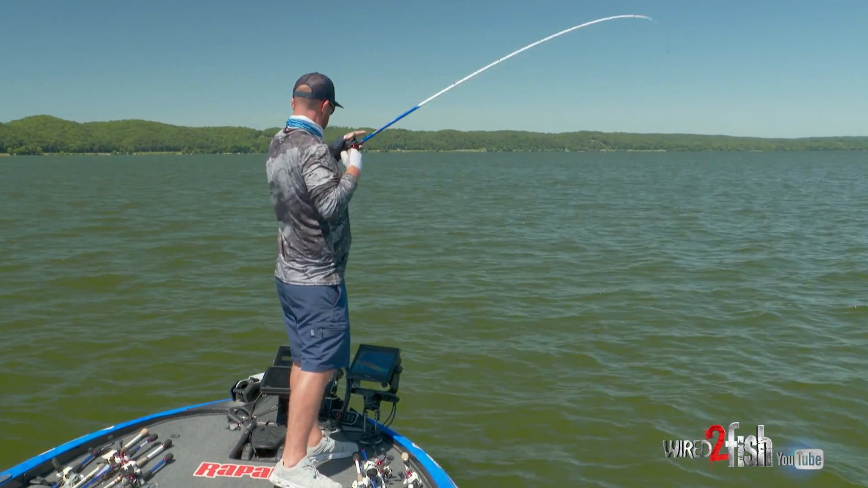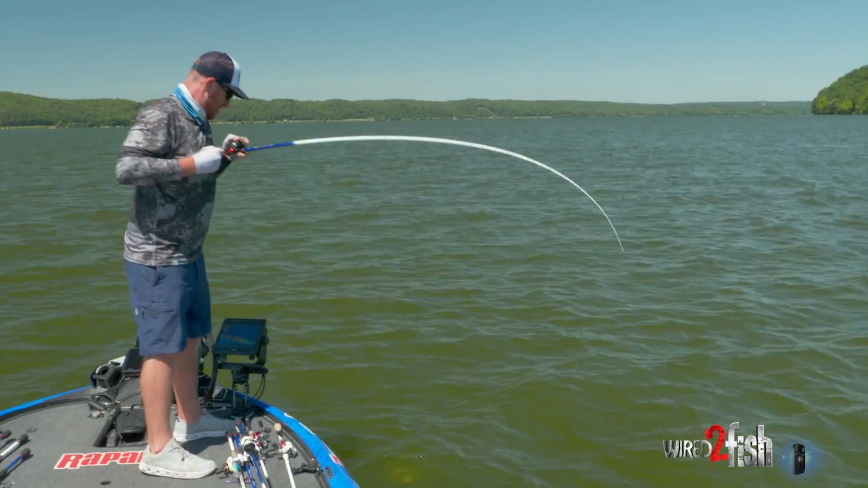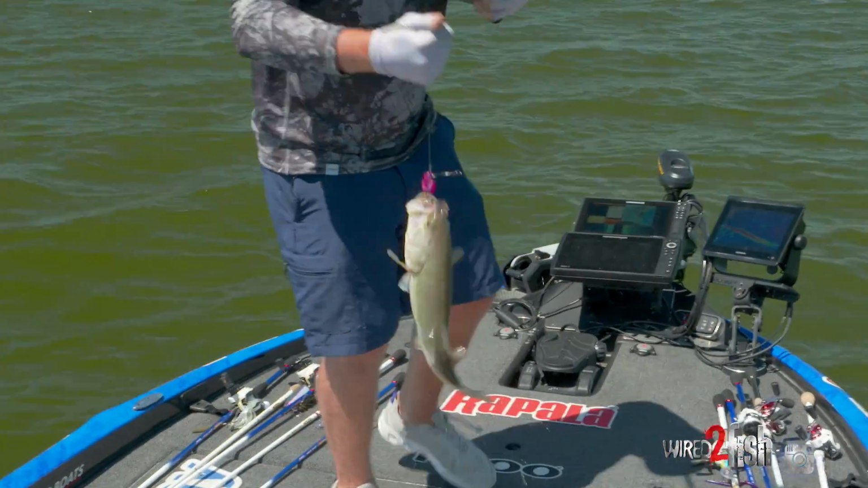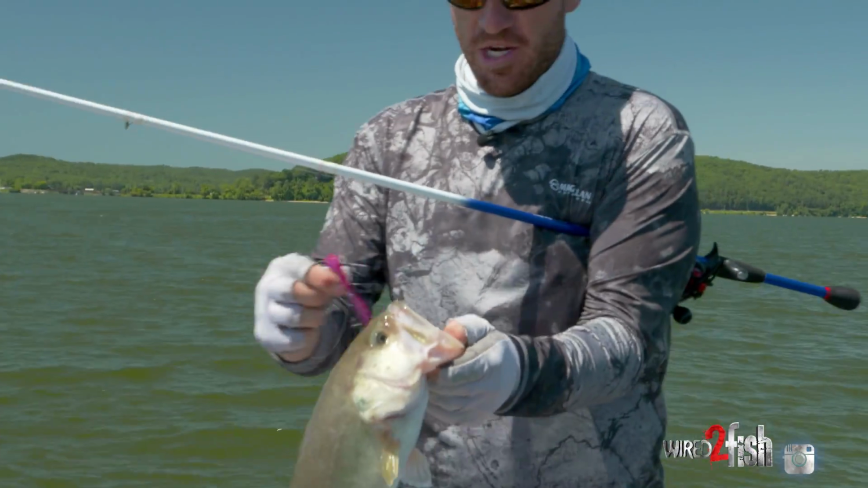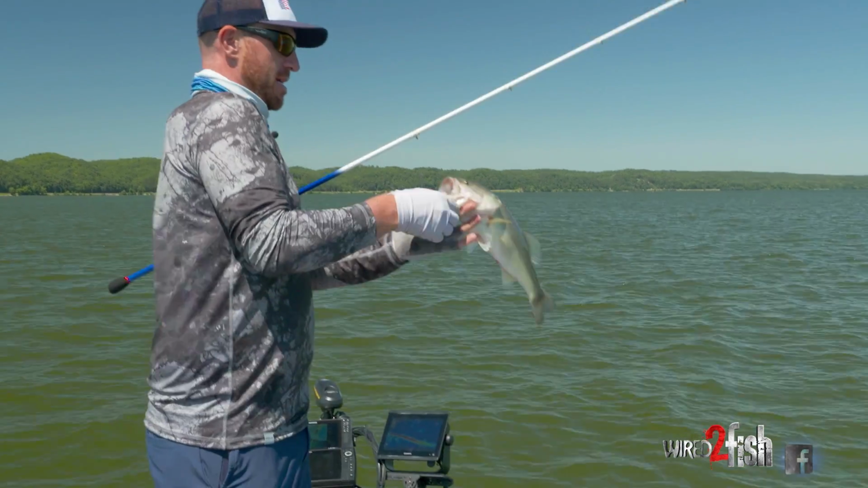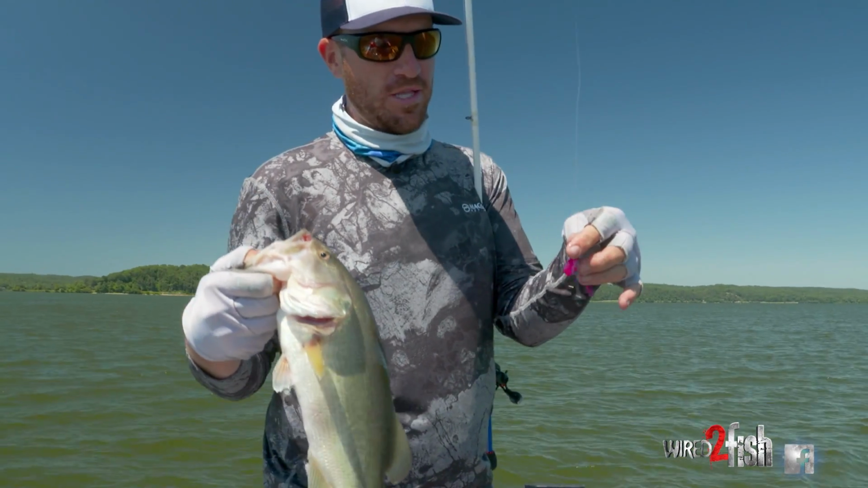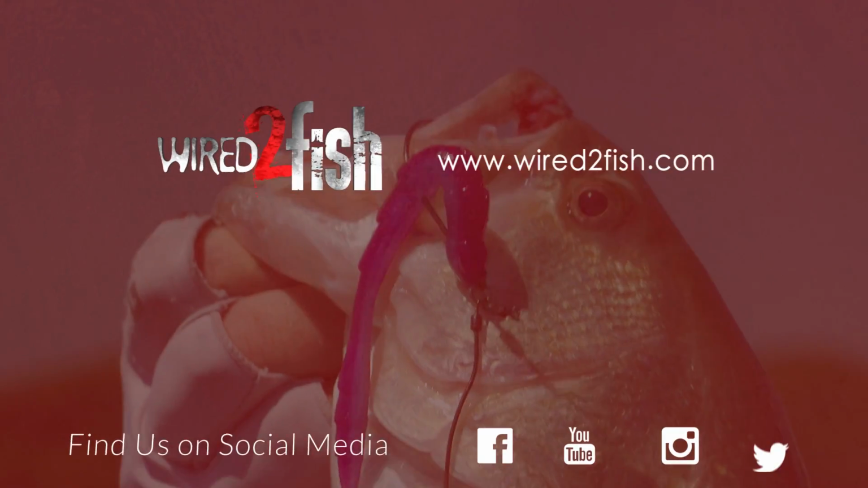There's one. There we go. Oh, a little Finesse Neko Tokyo rig fish. I'll tell you what, it's been very difficult to get these fish to bite. A lot of fish to fire, and sometimes just that little bit of finesse application can really get the job done. And hey, not a great big one, about a 2.5 pounder.